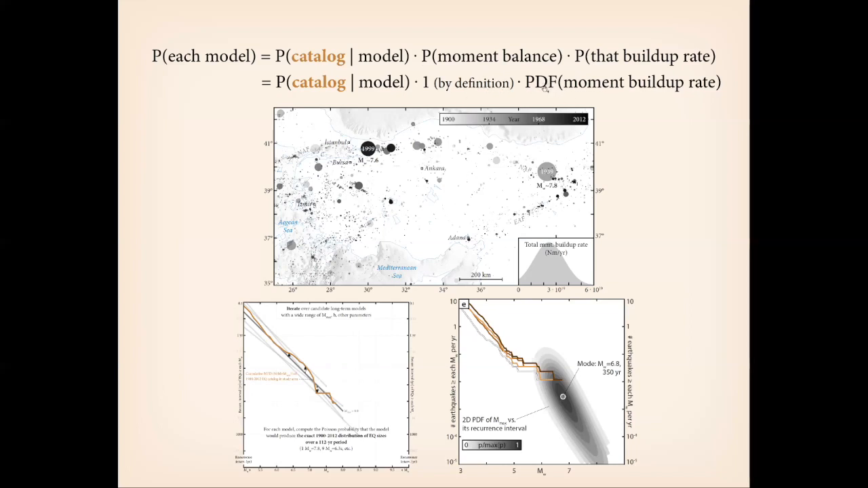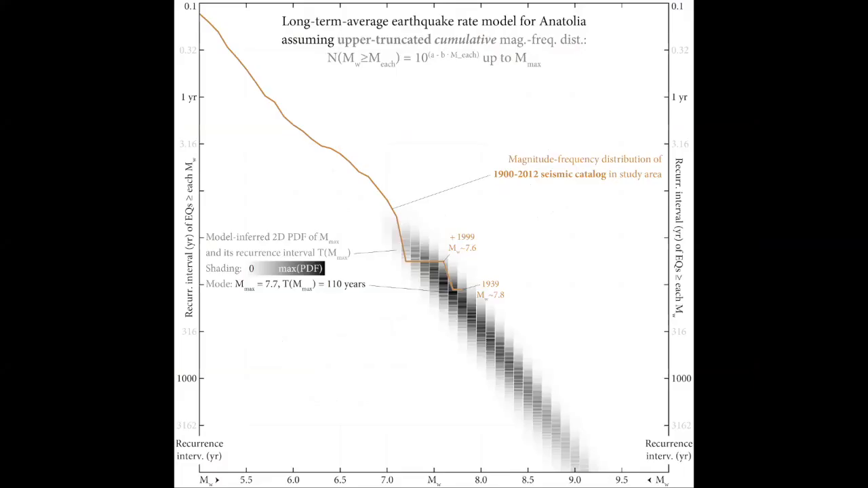And then this is the likelihood of that moment buildup rate being the actual moment buildup rate. We can estimate a PDF on the moment buildup rate from the geodesy to get some uncertainties on how fast moment is accruing. So we multiply everything by that sort of prior. And so we work completely in probability space, and I'll just go right to the first part of the result.